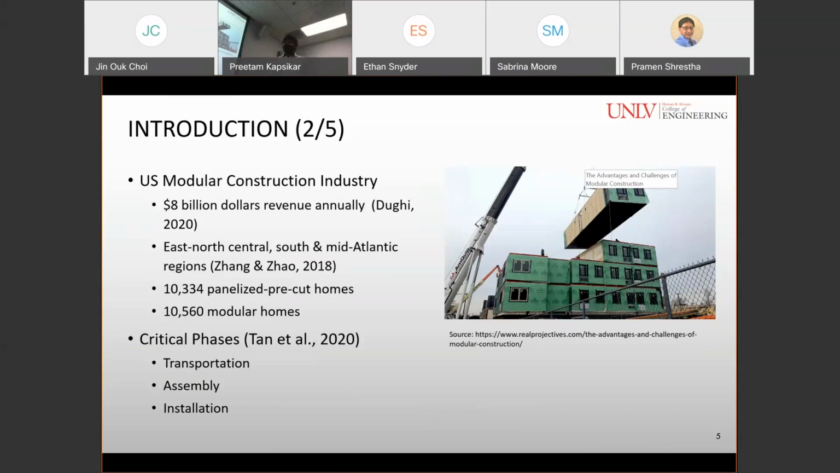Although the modular construction methods are adopted widely, however, this construction has got three critical phases, which are transportation, assembly, and installation. These critical phases affect the progress of modular construction.